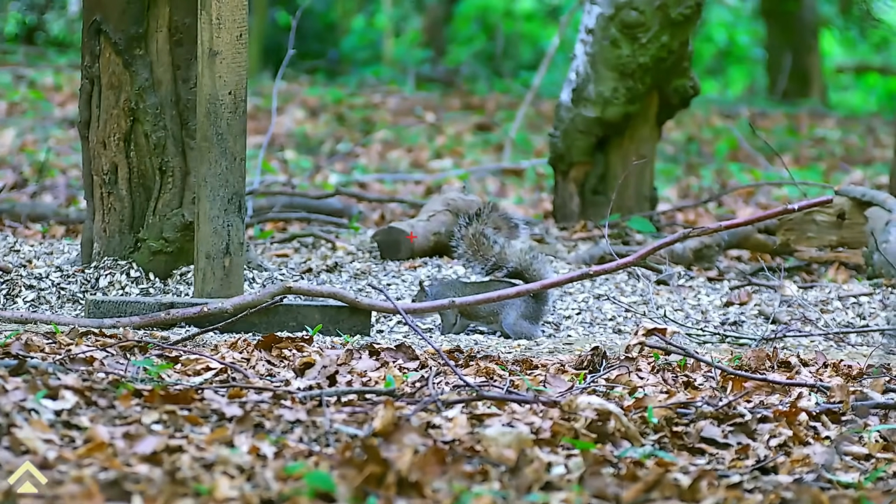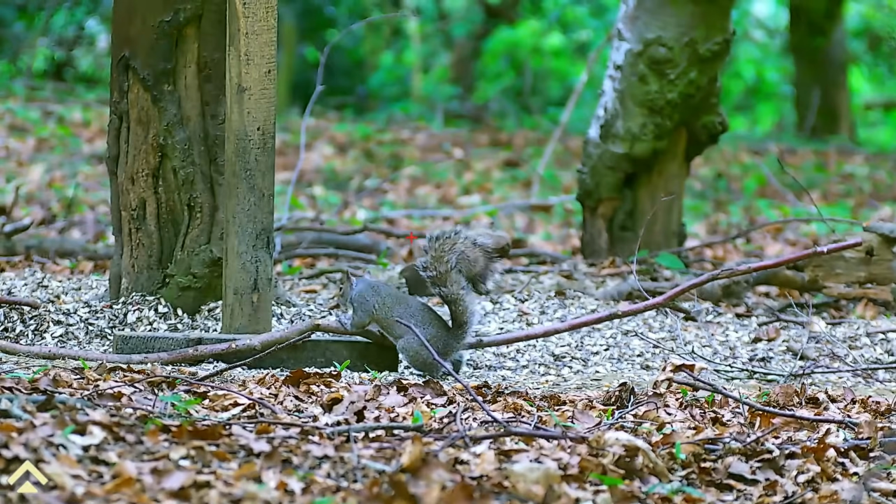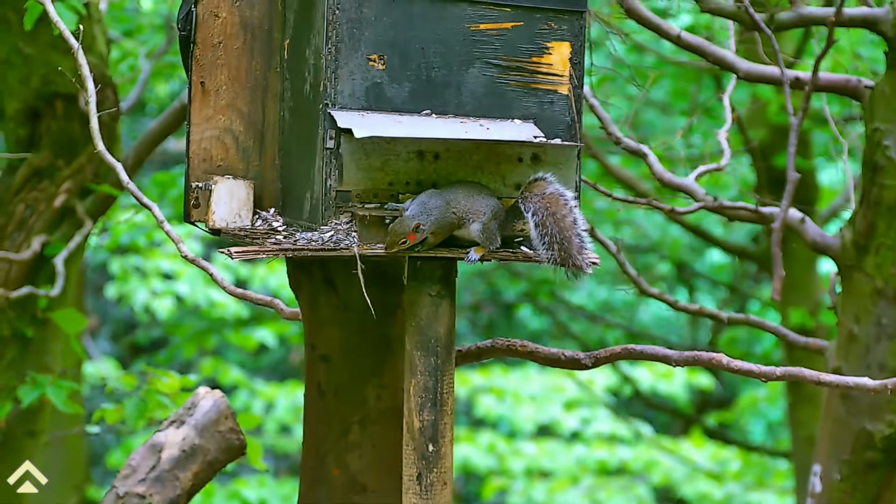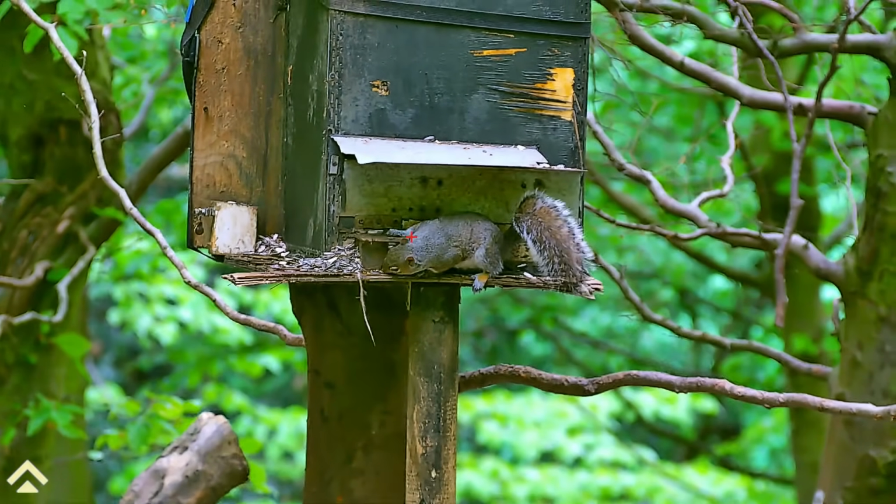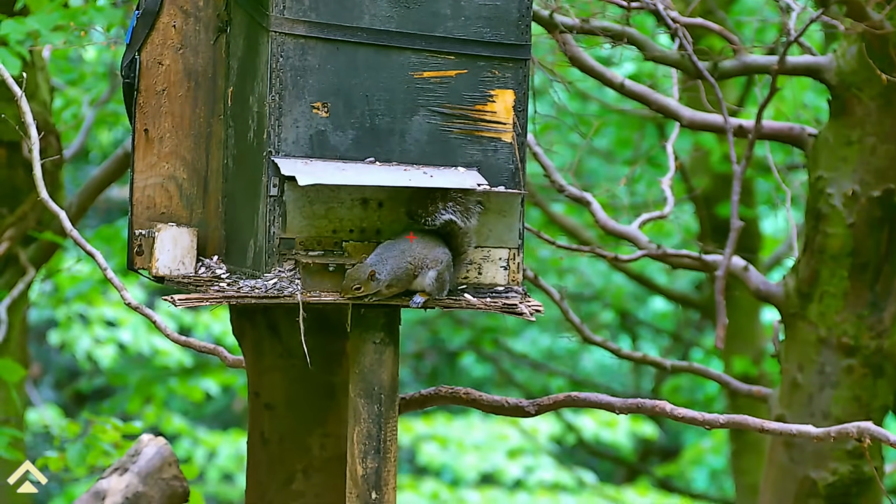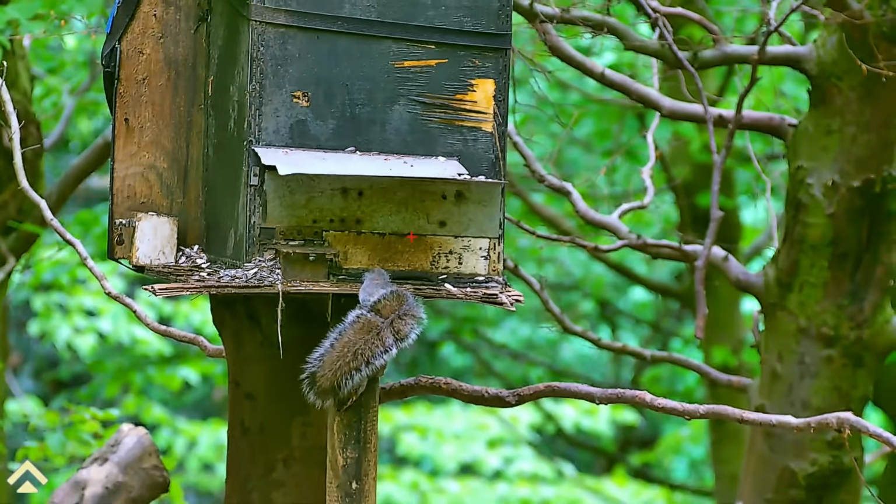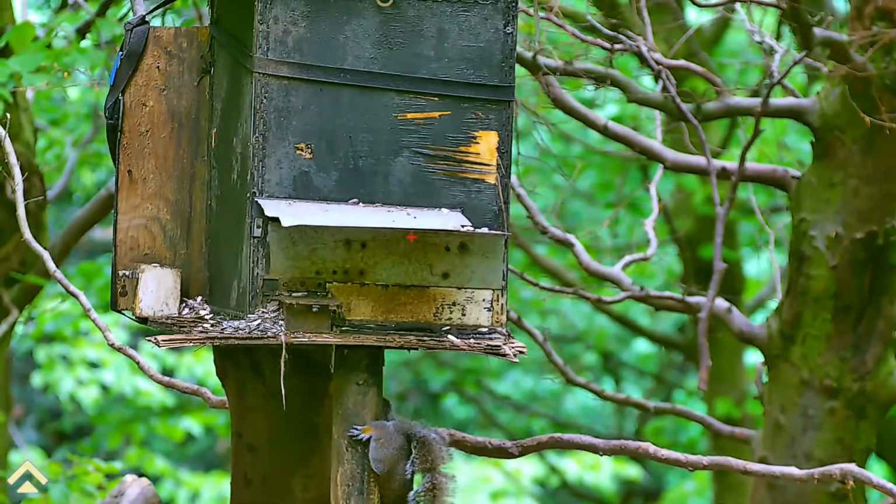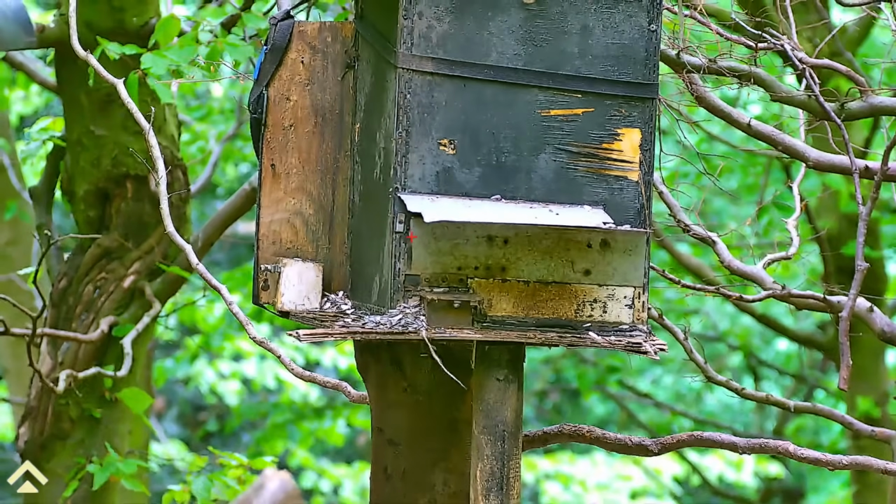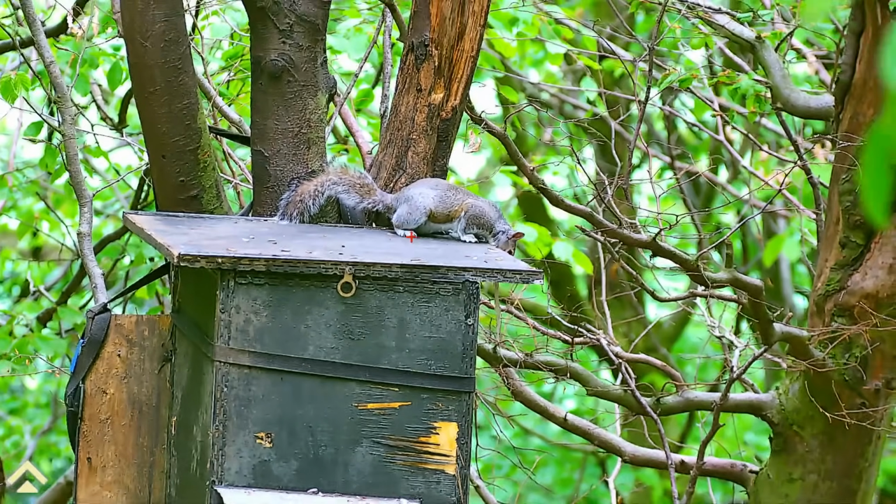And right now, its hunger gets the better of it. Just over half an hour and number 3 comes down the tree.